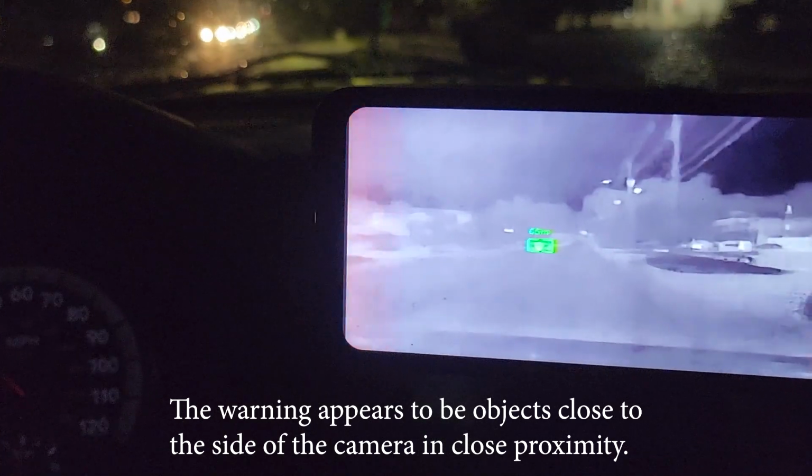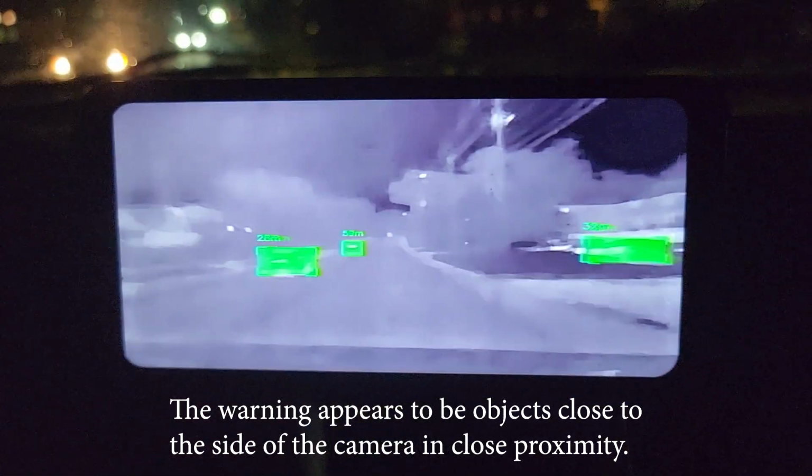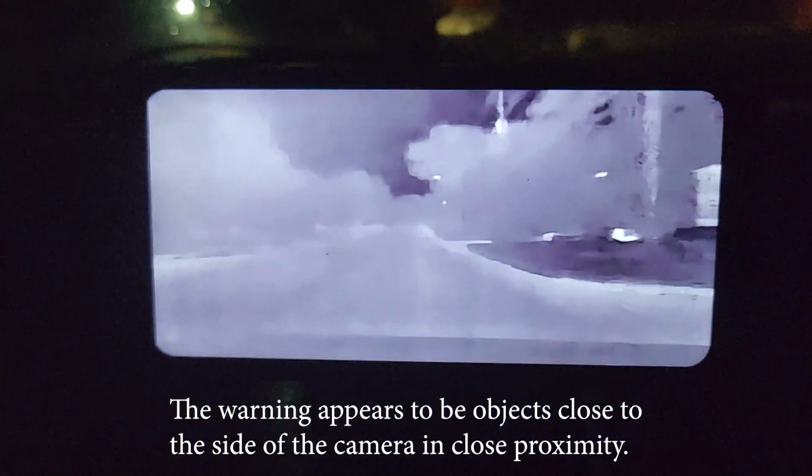I don't know quite what that means. What's that sort of warning it's telling me? I'm not too sure.